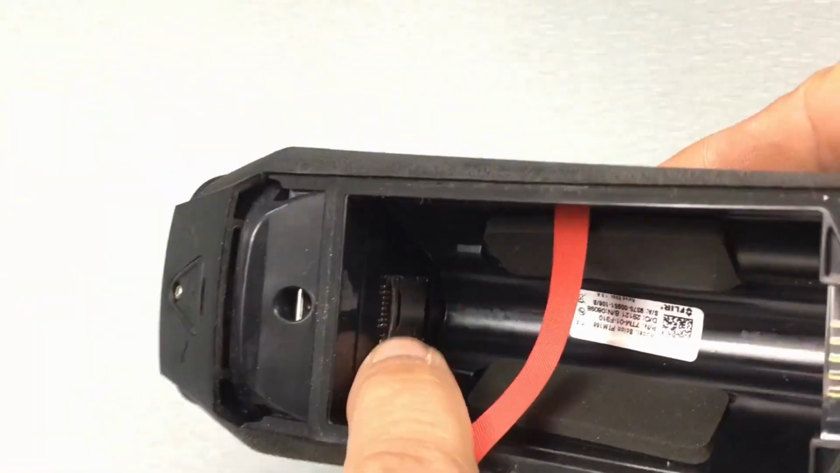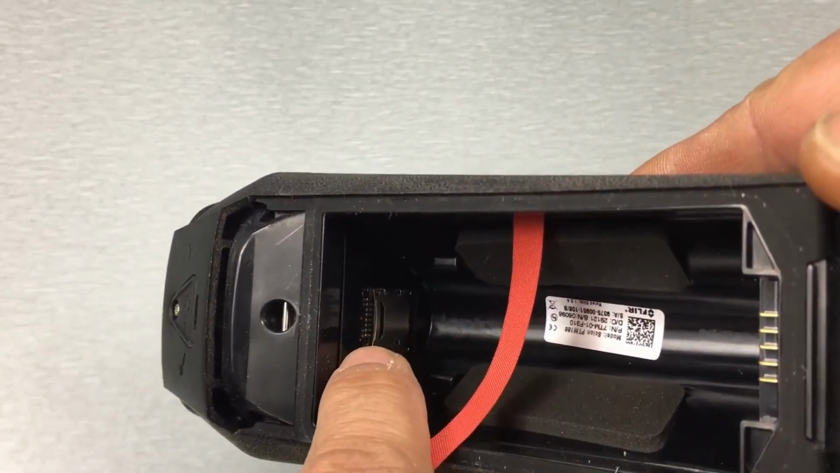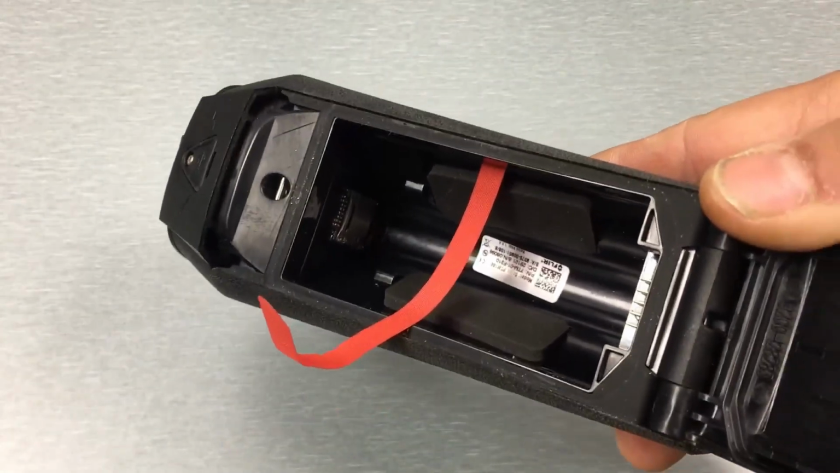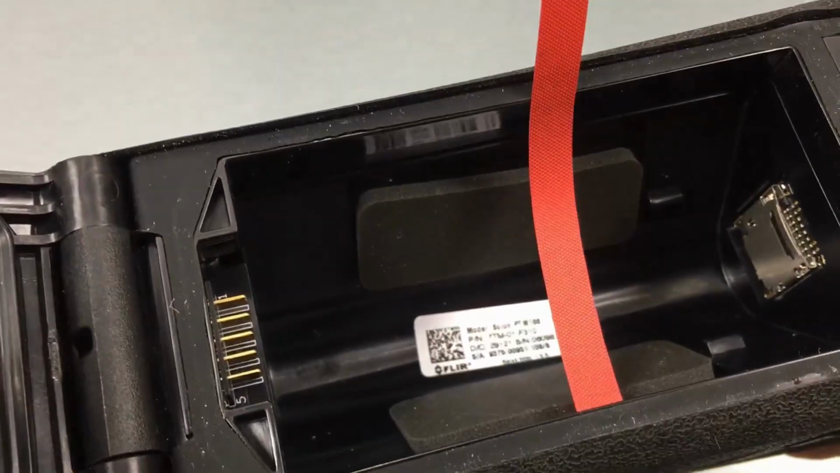Now inside of the device, this is your little micro SD card here. So that way, if you want to record video and photos, or otherwise, you can save information on the device itself, but obviously you're going to be limited to how much that you can save there. And then on the inside, here's going to be your serial number and all the other information of the device itself.